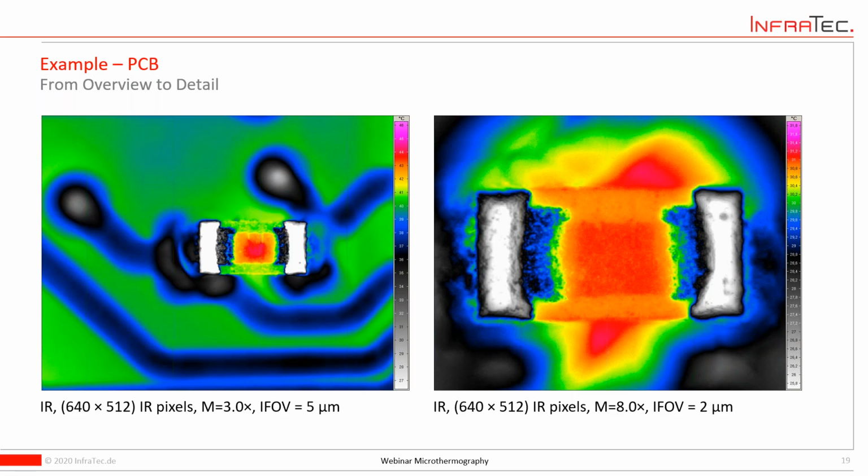And this is not only something for InfraTec in general, this limit here, but also a general thing, because it's hardly possible to resolve anything better than 2 micrometers, because the wavelength of the light you use, of the IR radiation, is more or less in the same scale.